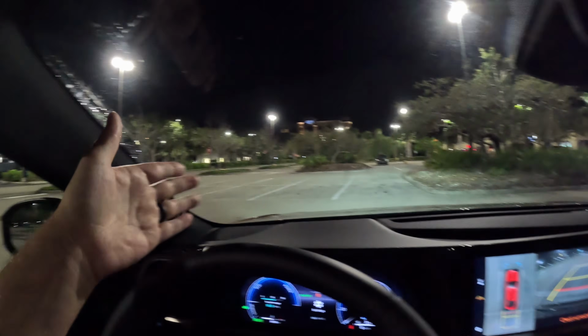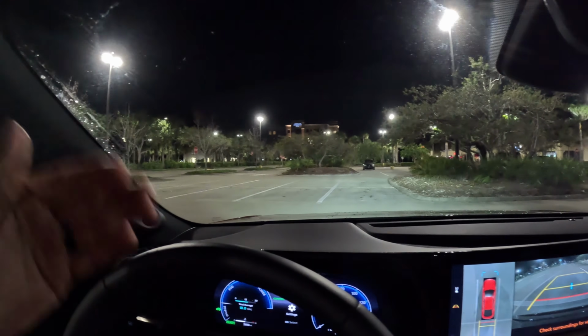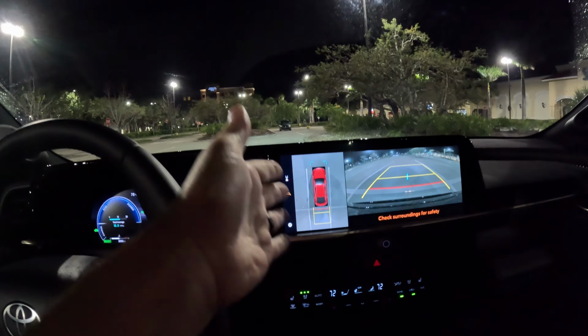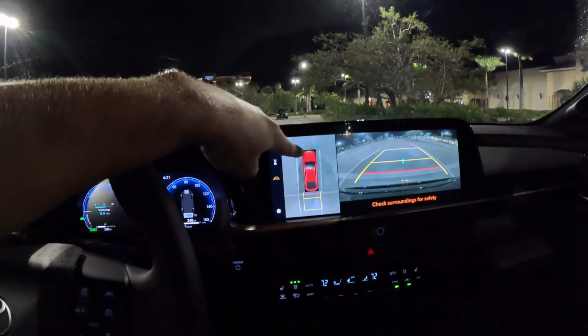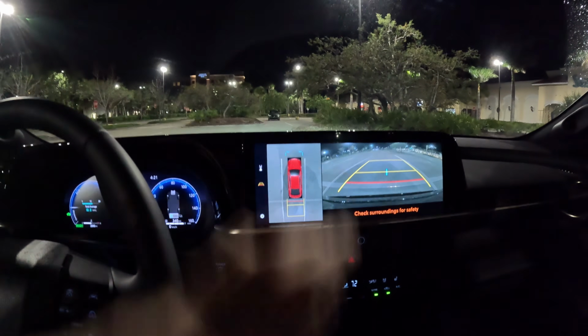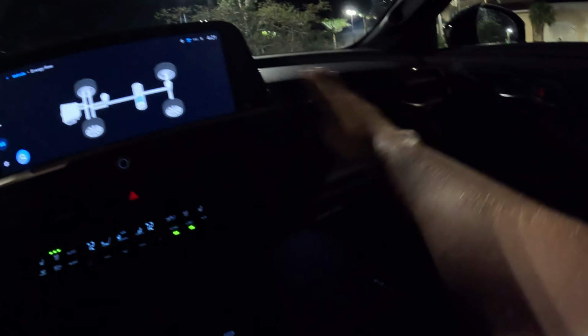Now, as you guys can see from the parking lot, this is almost like football field quality lighting I have in this parking lot. So I don't get any blurriness or fuzziness. Looks really, really good at night. And you can just see the length of the Toyota Crown filling this entire parking spot. This thing is enormous.